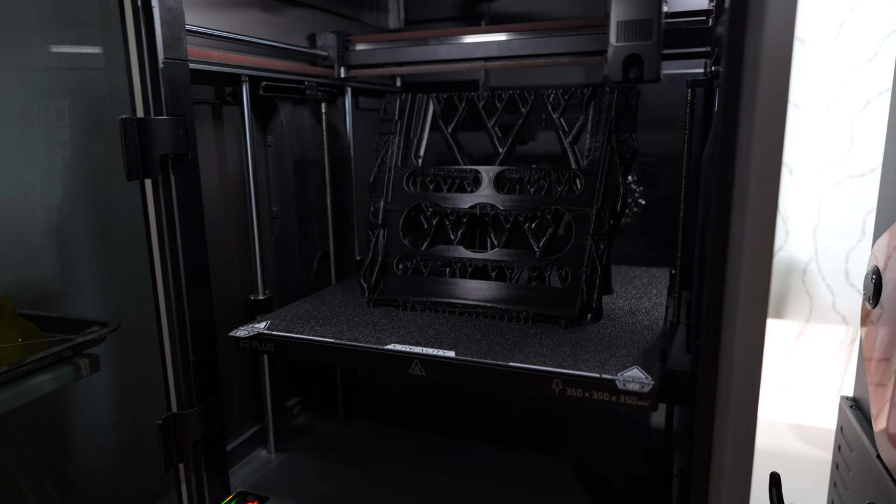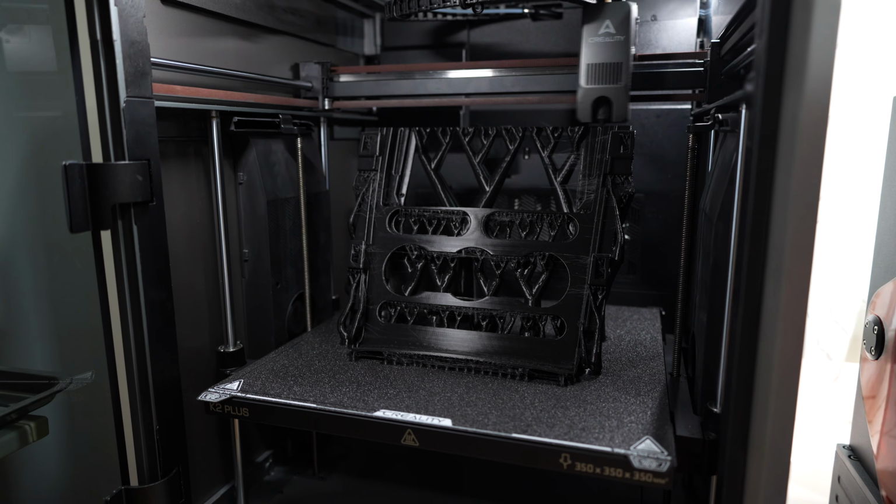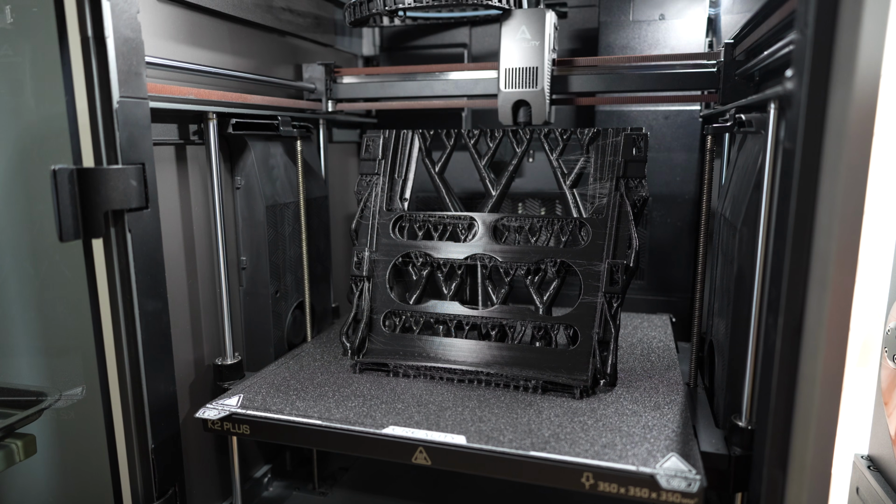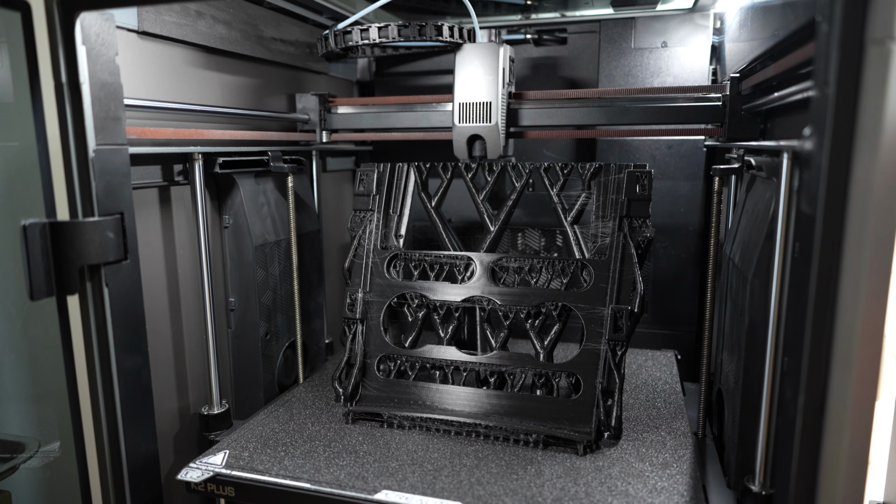At the end of the video, we will also check out the 3D printed result from the K2 Plus. This part measured 30 by 30 cm and it nearly maxed out the printer's build volume.